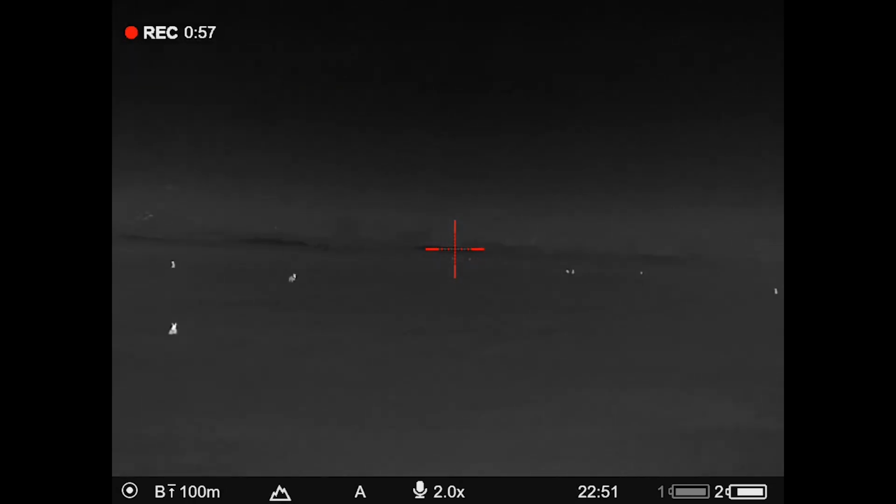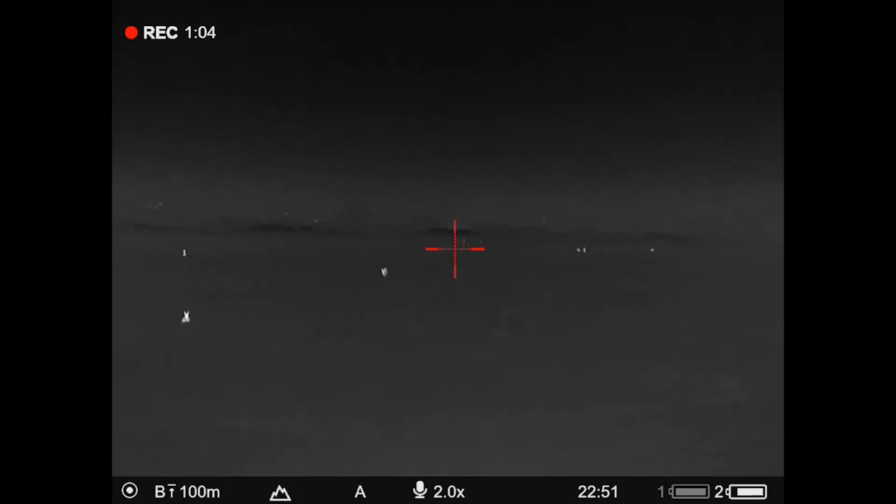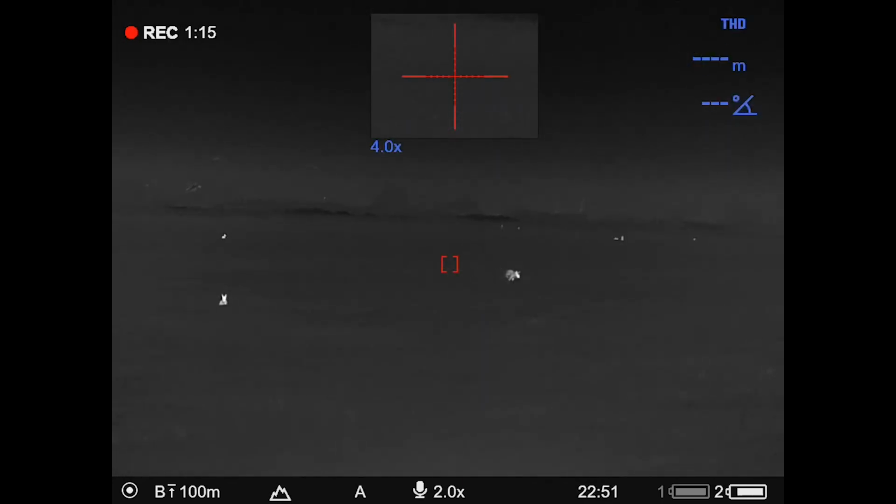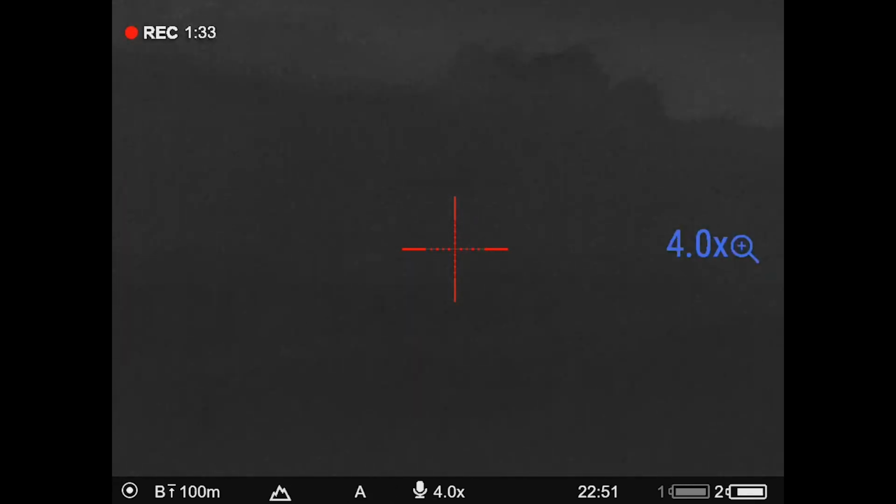I'd gone onto the field, I looked around, nothing. Then about 300 and something meters out, I could see one moving across the top, going away from us. So I got the collar out, and the mouth collar, called her in, and as you can see, she comes running in a long way. What I tried to do this time is I went out to 4 times magnification, but then dropped it down to 2 because I wanted to show the detail, because I got her into about 50 meters. So I was quite keen to show the detail of the XP50 PRO LRF, and so it was good.